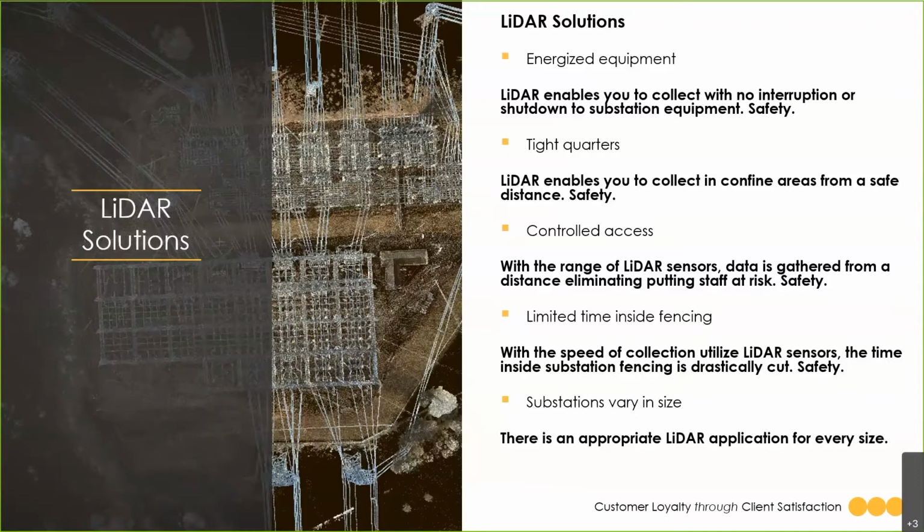And with the speed of LIDAR, it greatly reduces the time inside the substation. Instead of collecting individual points at a single moment, LIDAR is collecting hundreds of thousands of points per second, essentially creating a 3D image of that substation and those existing features. Anything that you can see, we can survey. When considering the size of the substation, there is an appropriate LIDAR application, no matter how big, small, developed, or undeveloped that substation is.